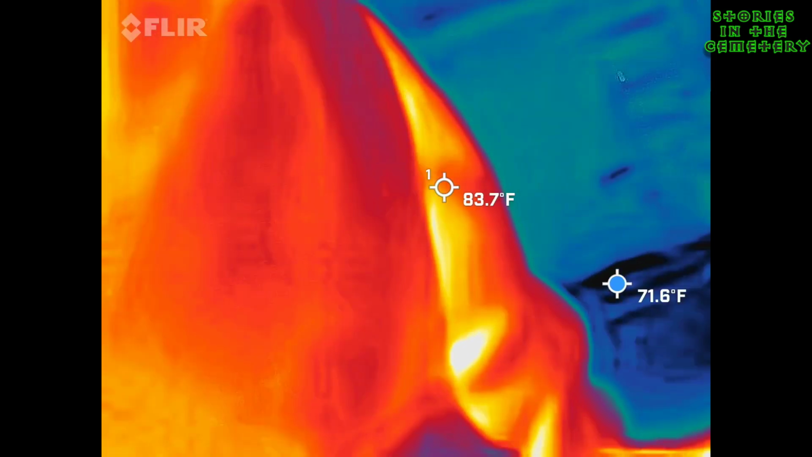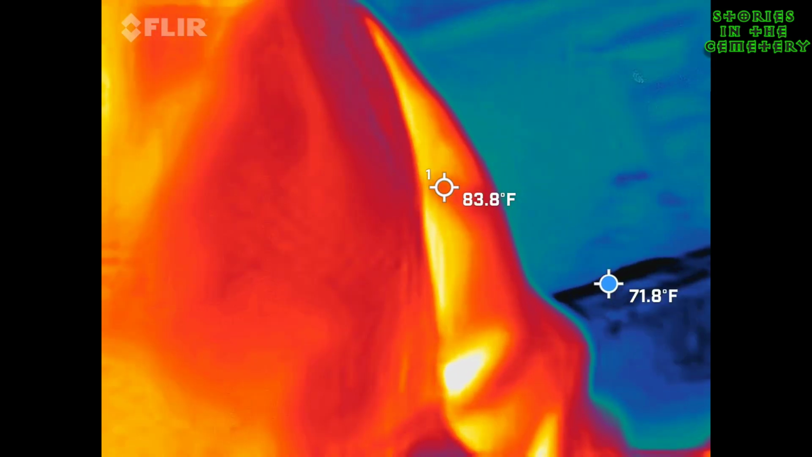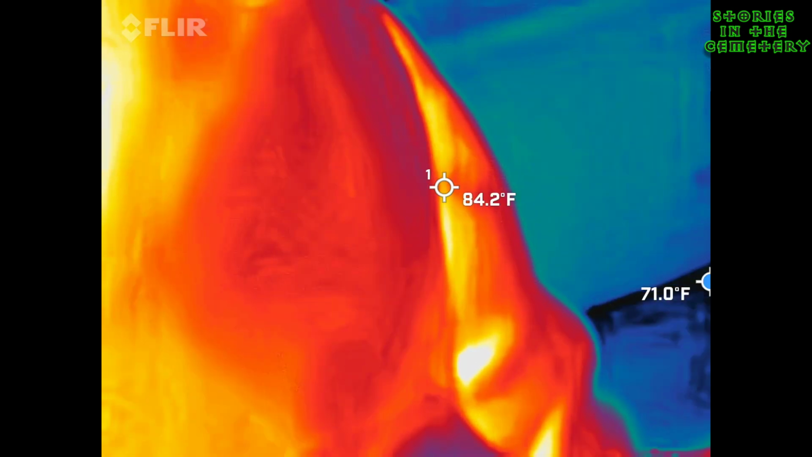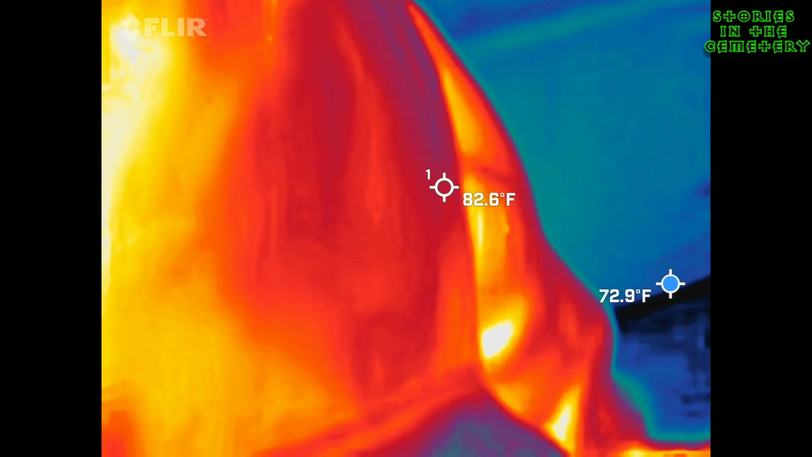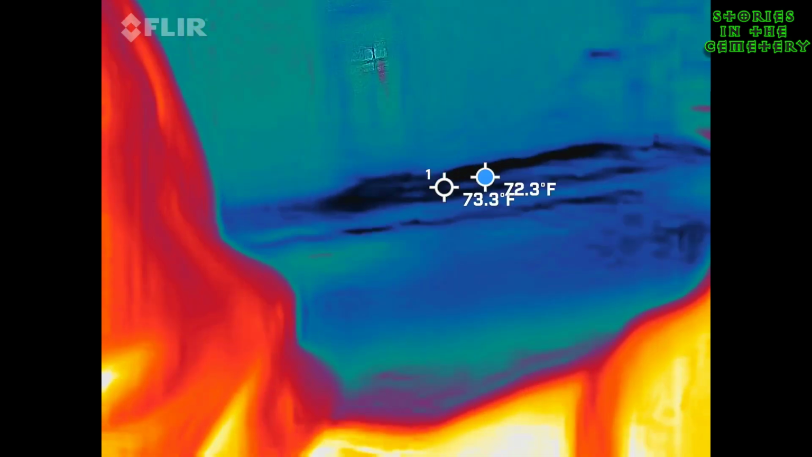Do we get that every single night? Not necessarily. I probably get 4 to 5 solid pieces out of this guy per year, where I'll put my stamp of approval that it is definitely paranormal coming at us, kind of mentality. So there's also a blue dot bouncing around the screen. Do you guys see that?